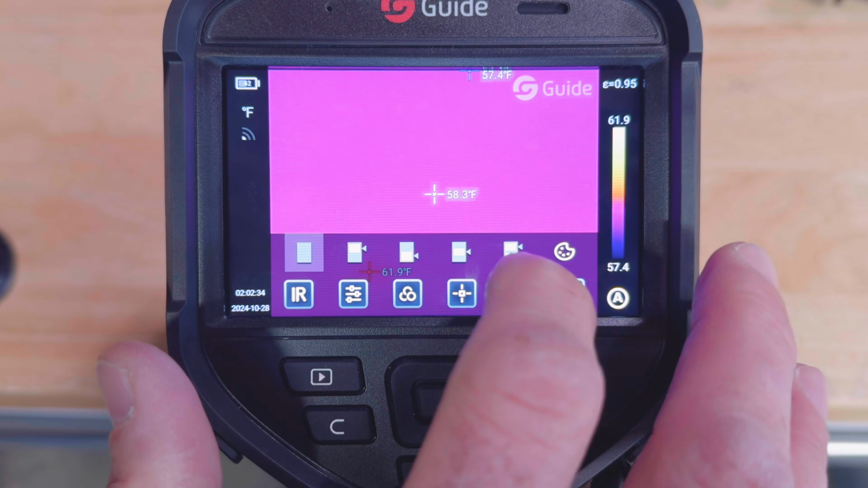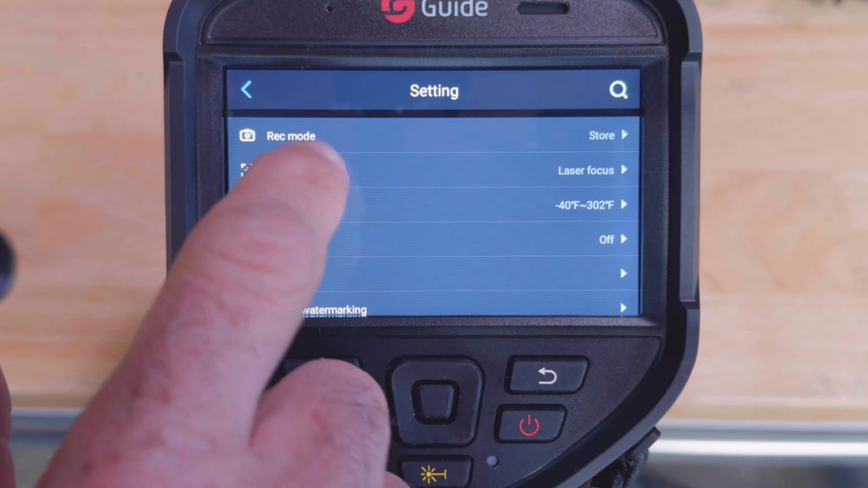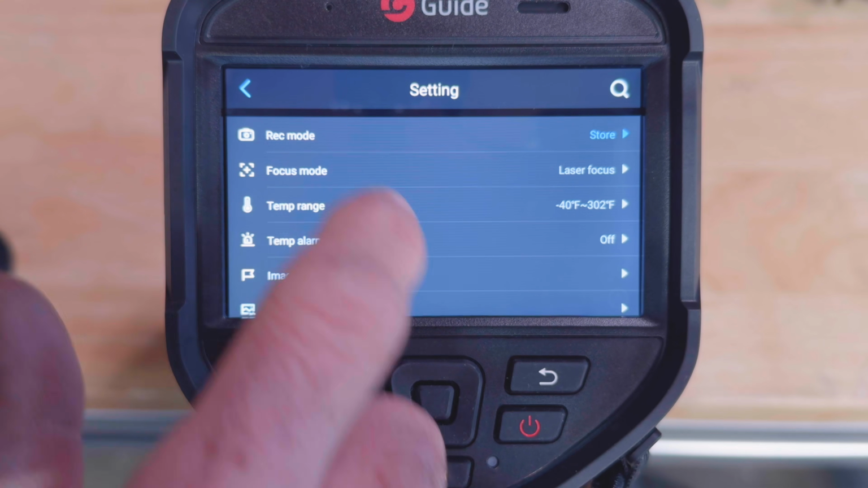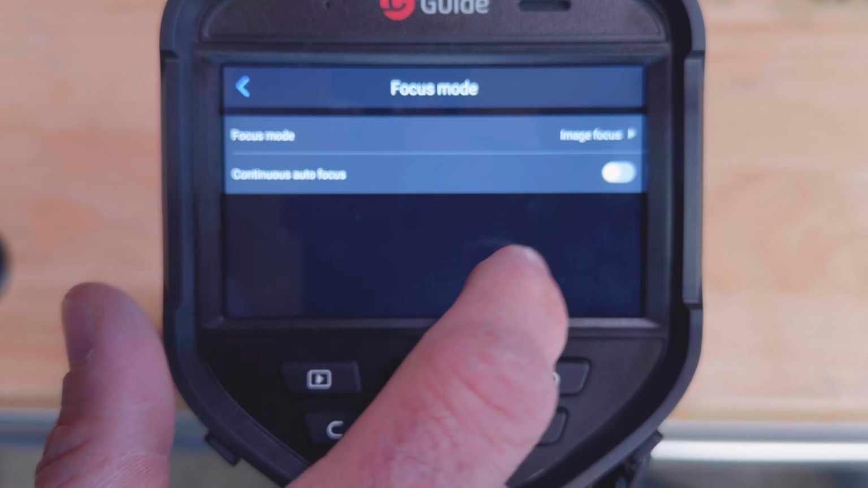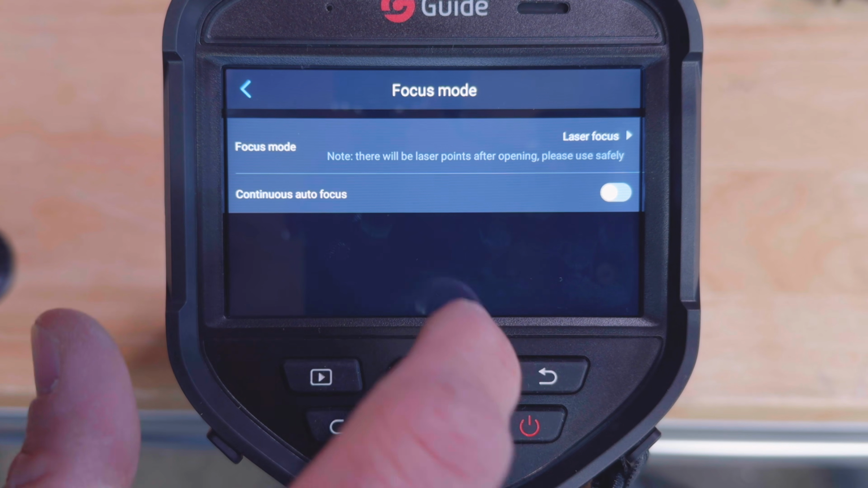We have isotherm and our regular settings. So record mode, store, record video, timer, focus mode. You have image focus and laser focus. I've been doing laser non-continuous.